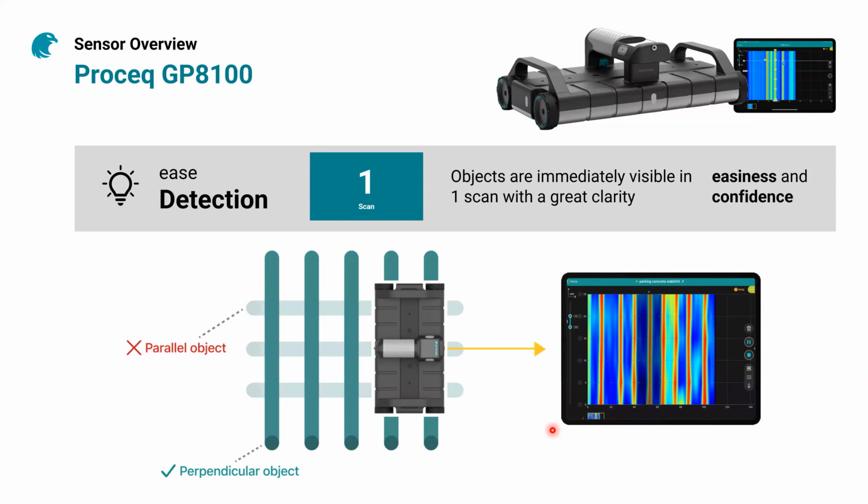The GP8100 offers you also something really new. You can detect items below the surface of the concrete with ease. If you have any experience with ground penetrating radar in the past, you may remember that ground penetrating radar data is not the easiest thing to deal with.